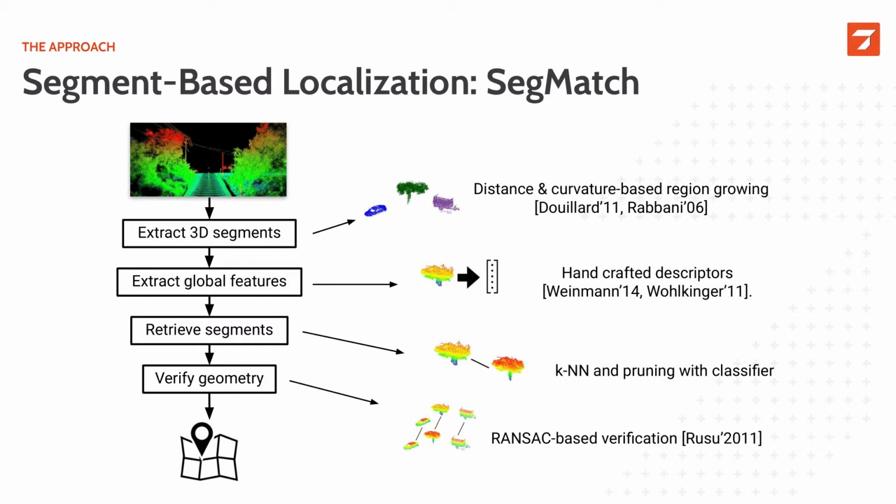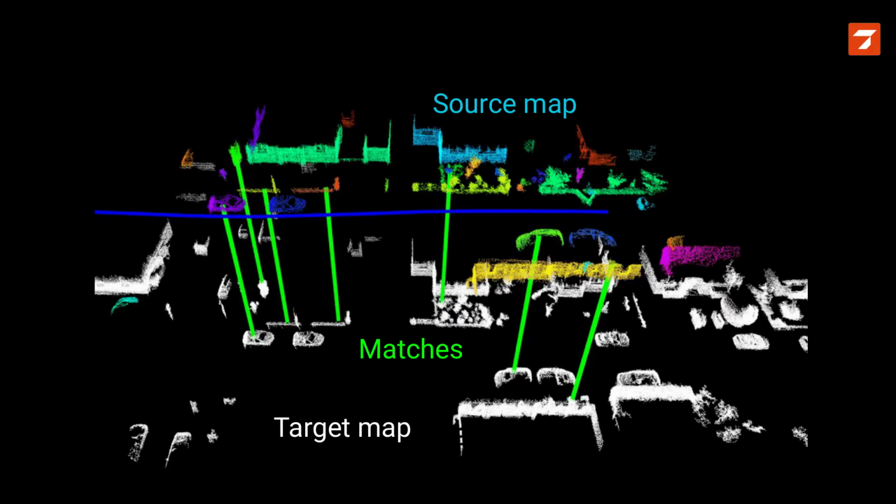Here's an overview of the approach. As an input, we assume a dense 3D point cloud, which can, for example, be generated by integrating single LiDAR scans. We first perform segmentation, and in this work, we considered two approaches based on region growing. Then each of these segments is described, in this case using a handcrafted descriptor. These descriptors are then retrieved in a database using k-nearest neighbors, followed by pruning. And finally, we have a RANSAC-based geometric verification step, which then outputs the localization transformations.